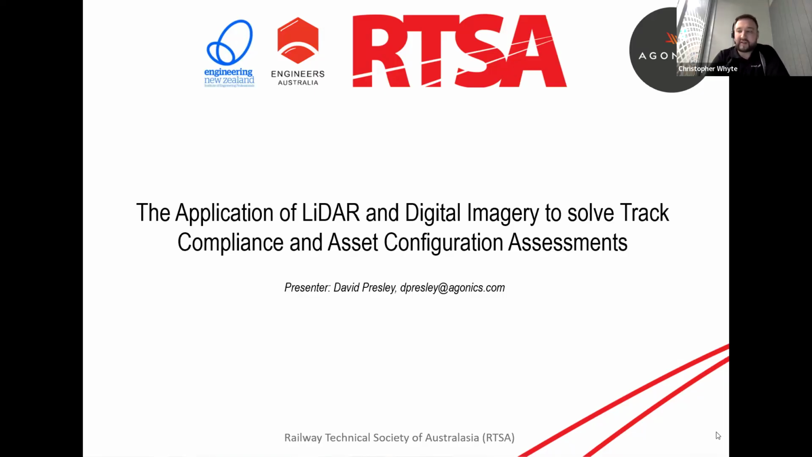So today's presentation is on the application of LiDAR and digital imagery to solve track compliance and asset configuration assessments. That will be presented by David Presley from Agonics. So David's going to undertake his presentation, showing us the various use cases for LiDAR in the modern railway. Over to you, Dave.